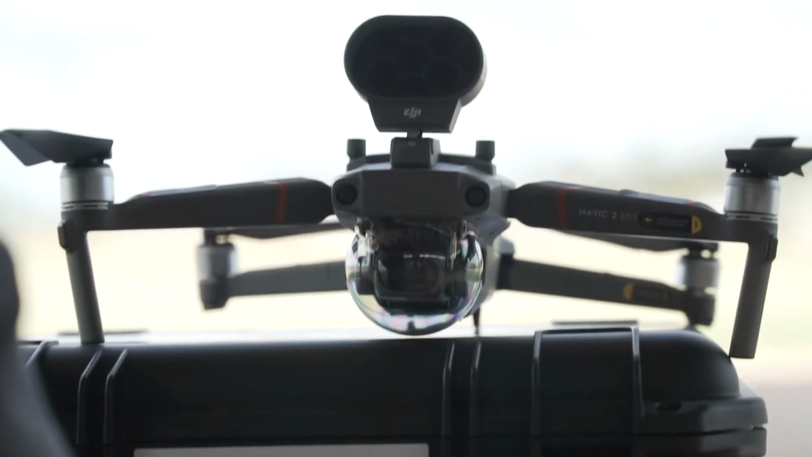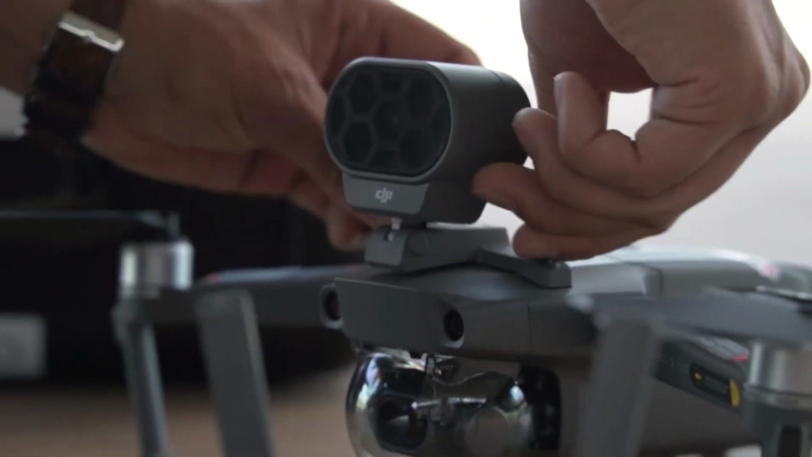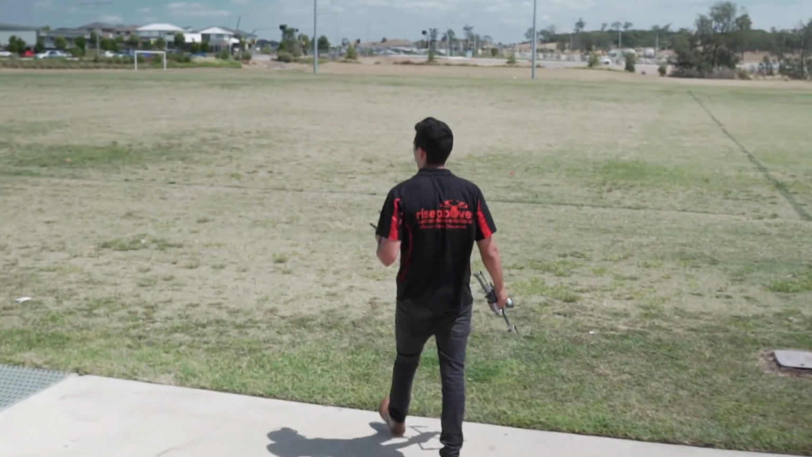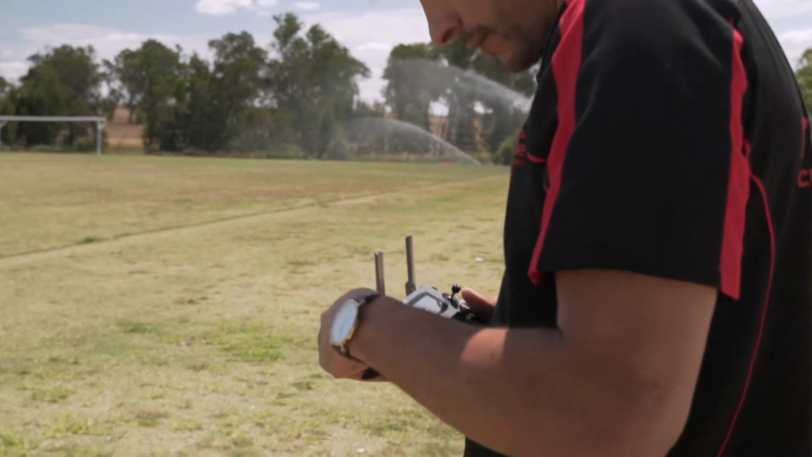The main advantages of this system as well, similar to the Mavic Enterprise, is the interchangeable payloads on the top of the system that are quick swappable and allow you to adapt to any situation. Here we have the speaker, which allows the operator to record sounds from their mobile phone and transmit it for the full transmission range of the aircraft.